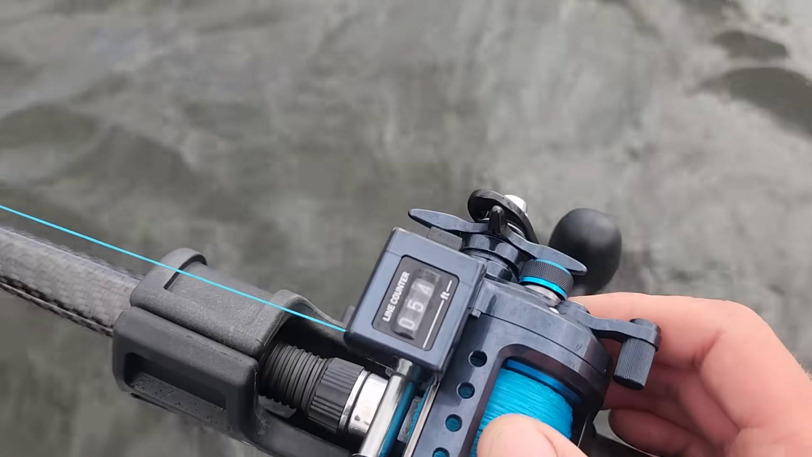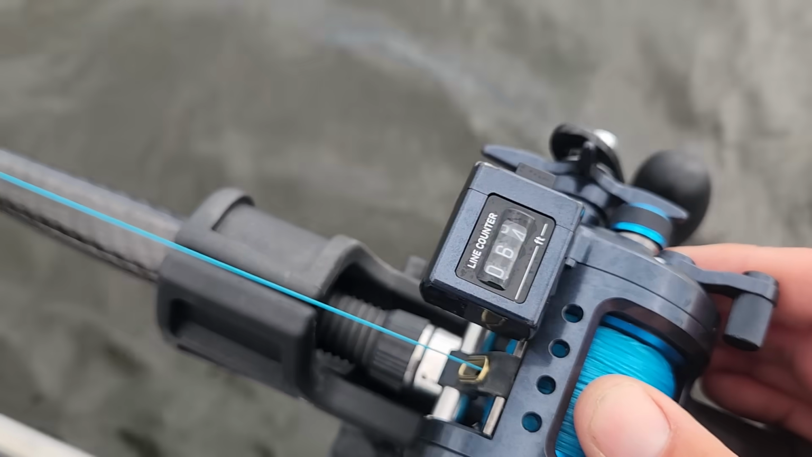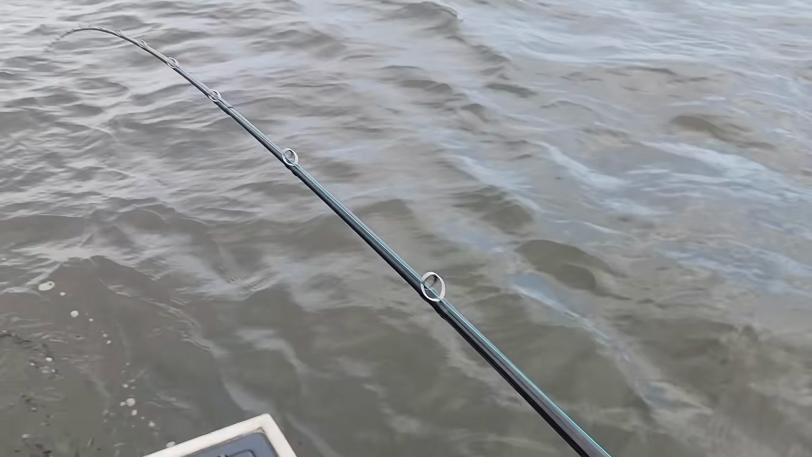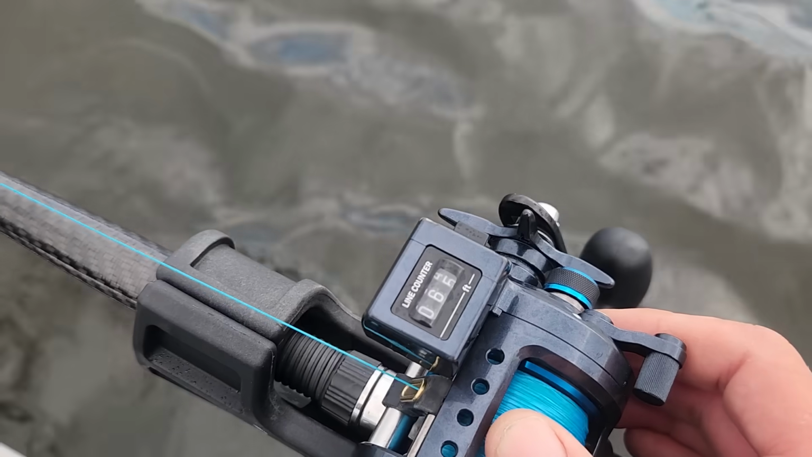I'm just gonna let it go down until it hits. Nice and slow, controlled descent. There, I think it hit us right there. Gear's working. I'm going a little fast. Let's go again.